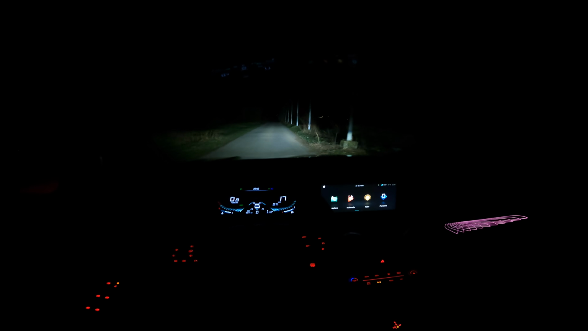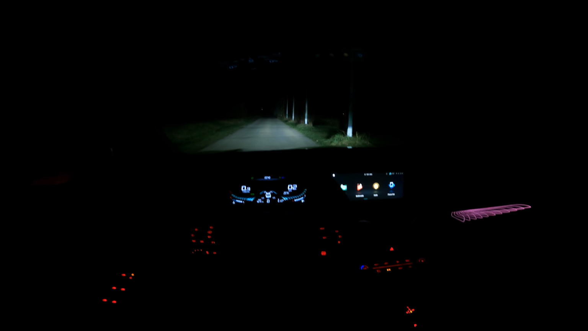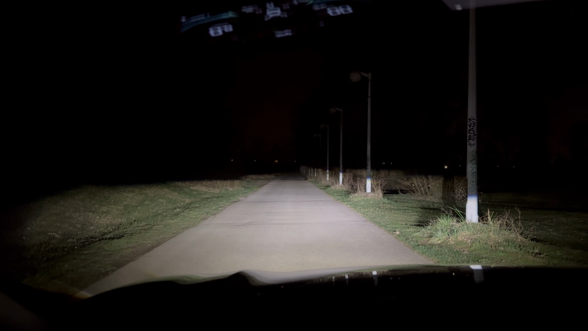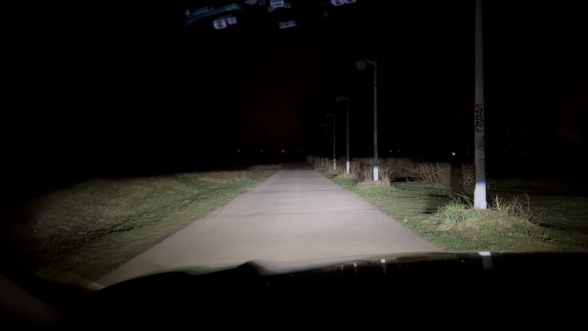Now we're gonna see the performance of the LED headlights. I don't think I have automatic long beam, but I can engage it manually. Very nice. It goes far enough. Okay, I'm gonna take out my iPhone camera, so it has a bigger sensor. It takes in more light, so you can see quite better how it looks in person rather than the GoPro. So this is the main beam and the long beam. Quite good performance.